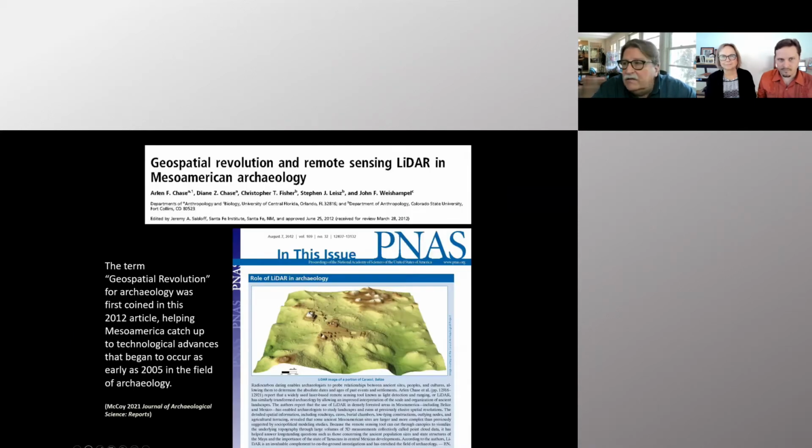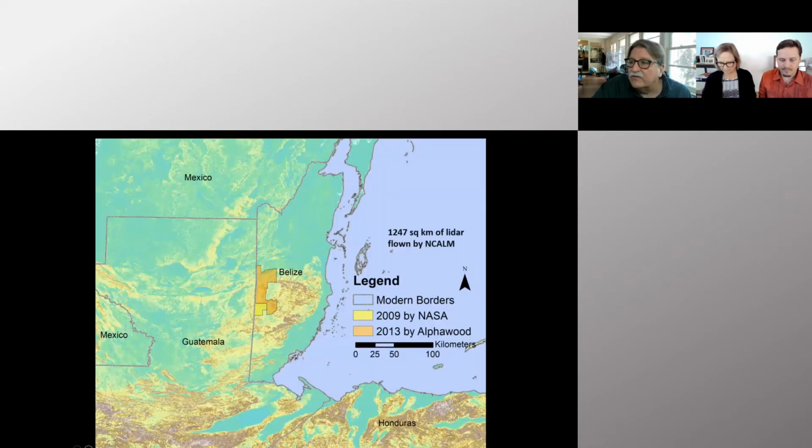However, in working with Chris, we all submitted an article to the Proceedings of the National Academy of Sciences, which we called Geospatial Revolution in Mesoamerican Archaeology. And in fact, we are all now credited for coining the term Geospatial Revolution and for helping Mesoamerican archaeology catch up with the field that had started in 2005.